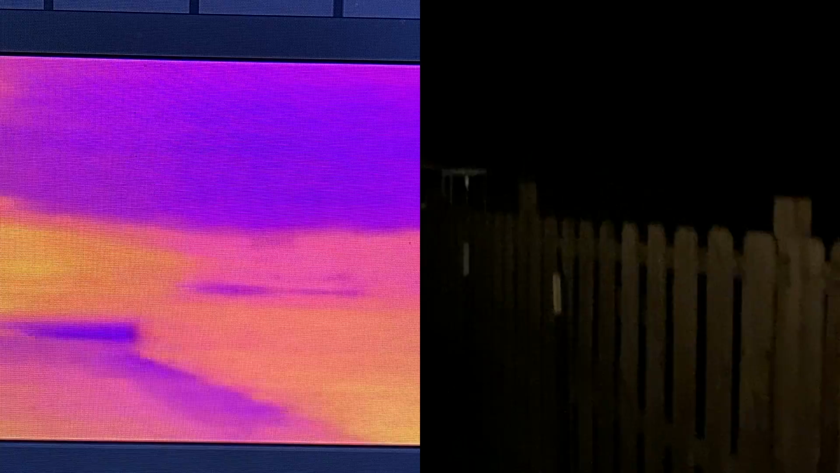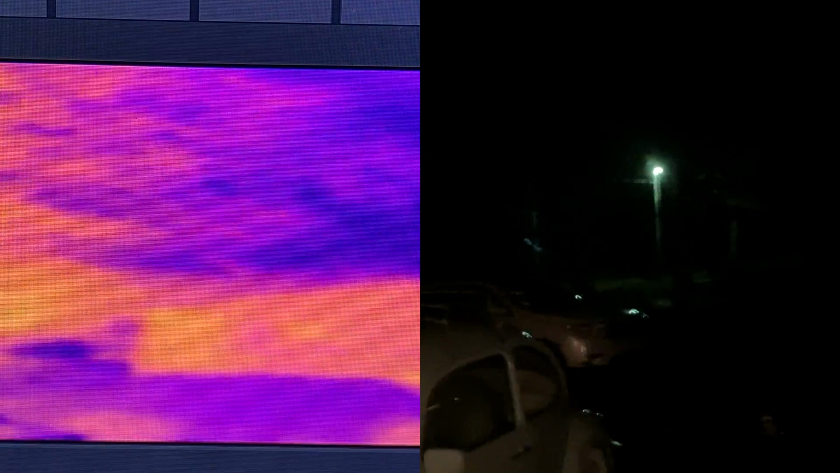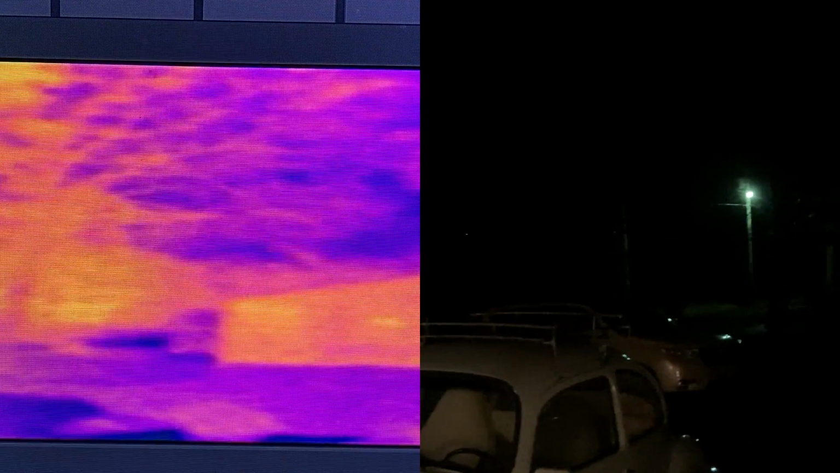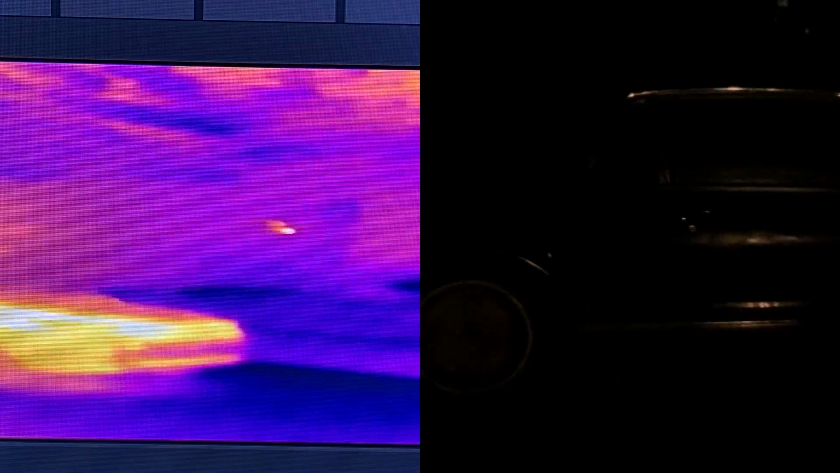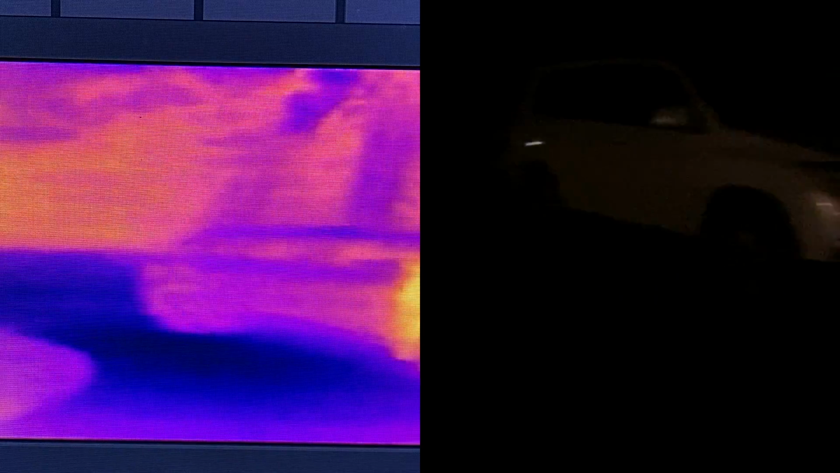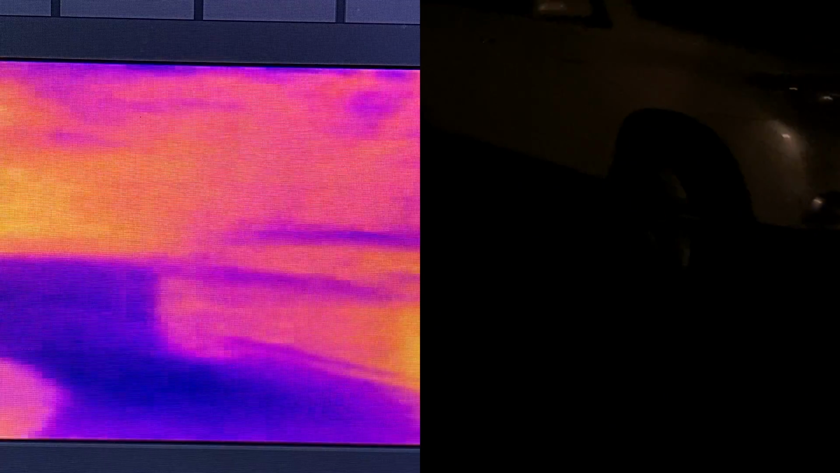All right, I want to show you this too because I want to take you outside and show you. I mean, it's dark. I got my lights on right here, but other than that, it's dark everywhere. Look at that. You can't see that tree, but you can in the thermal image. It's raining a little bit out here, but you gotta check this out. My car, you can tell it was running earlier, hours ago.